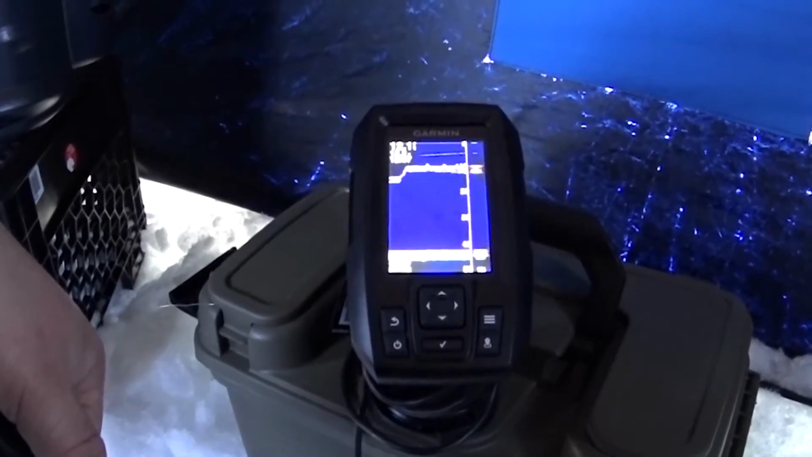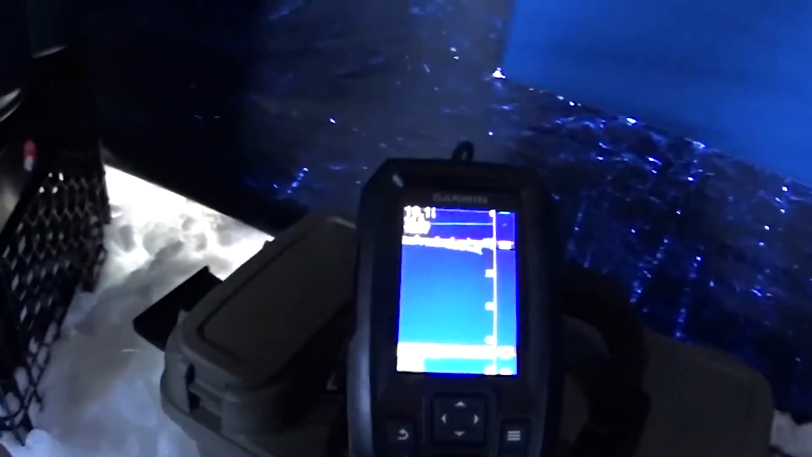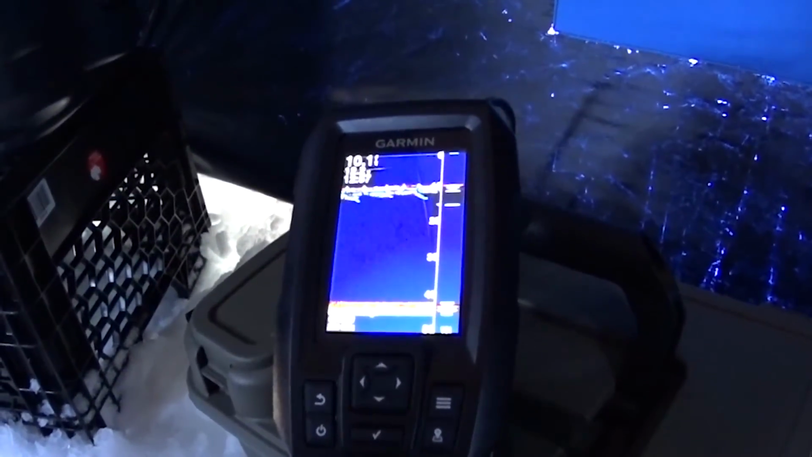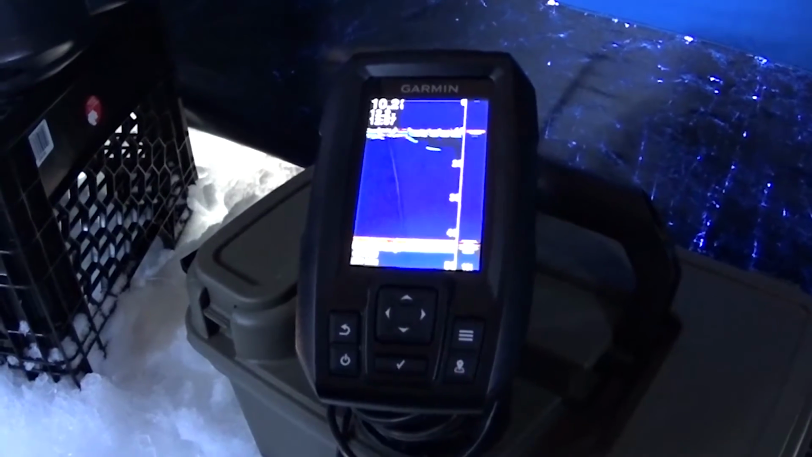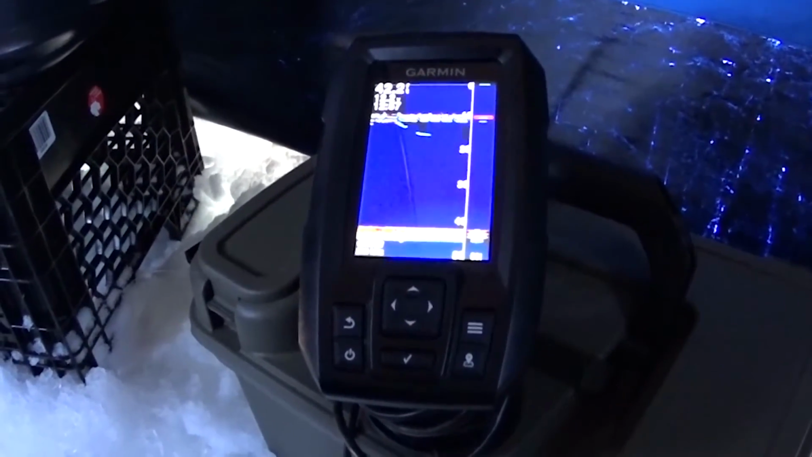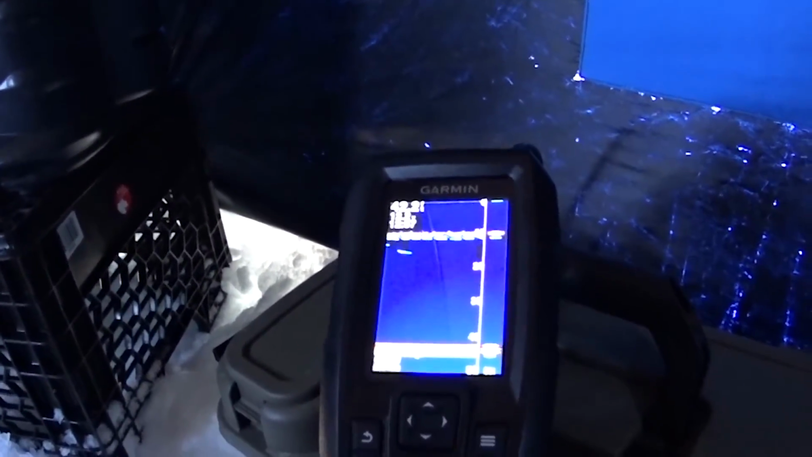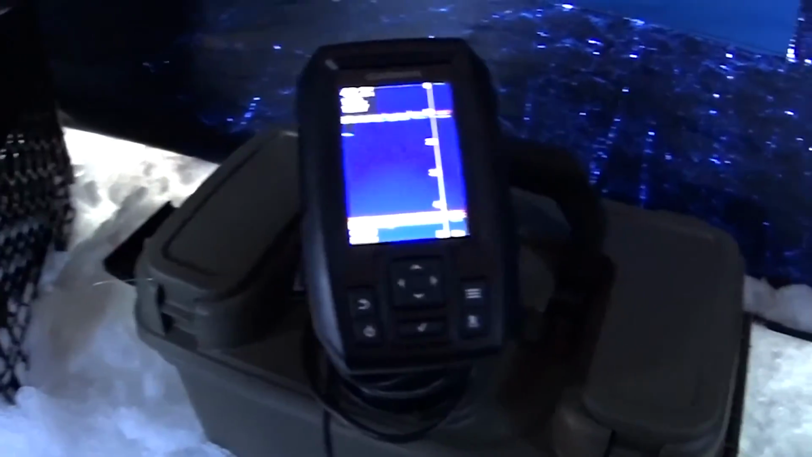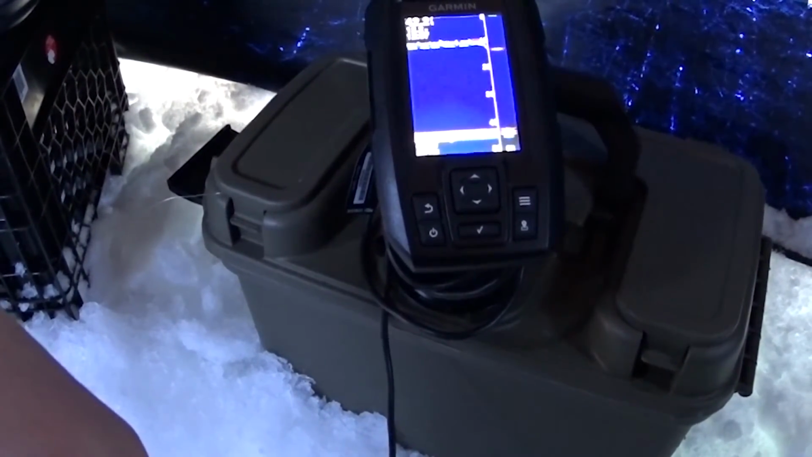You can see that right now. Looks like I've got two kokanee down there, about 10 feet. One of them's taken off. One of them's stuck with it. Looks like I lost one. He's taken off. He went back down to 15. So they like the 15, so we'll drop this right back down to 15.